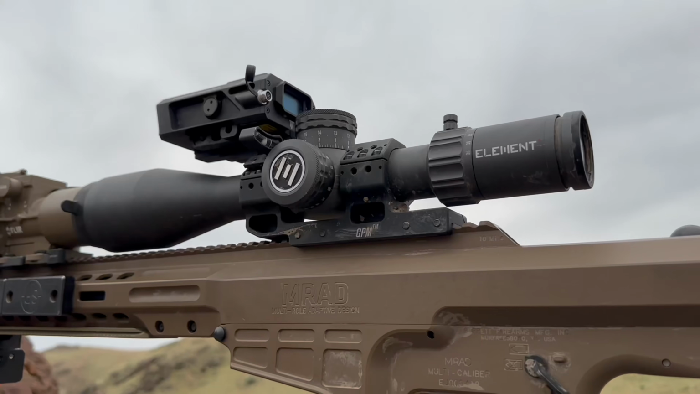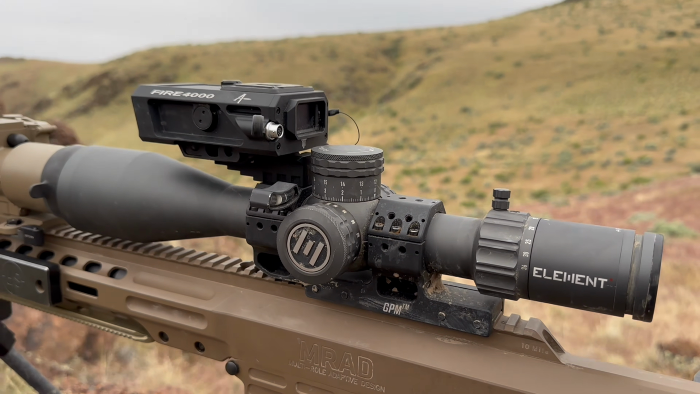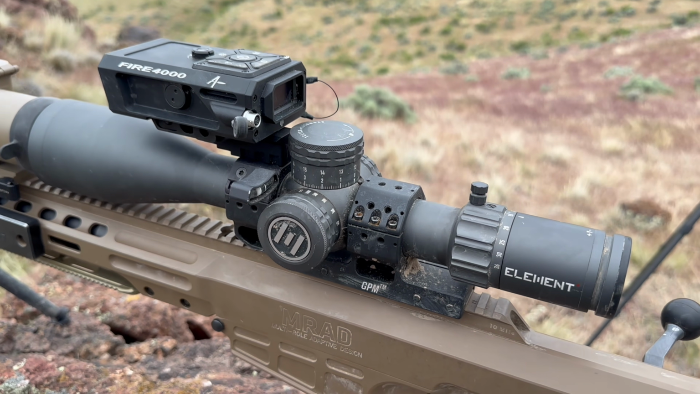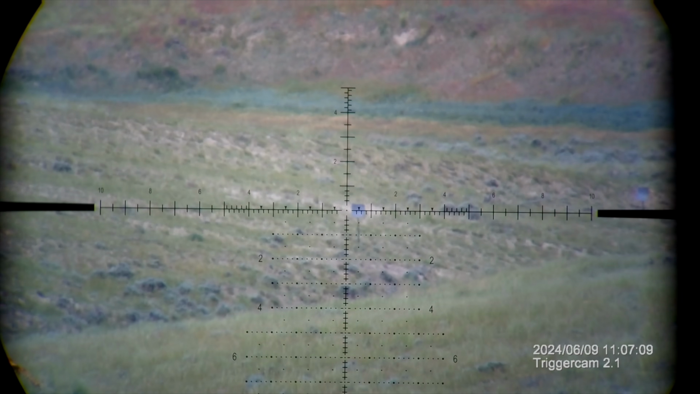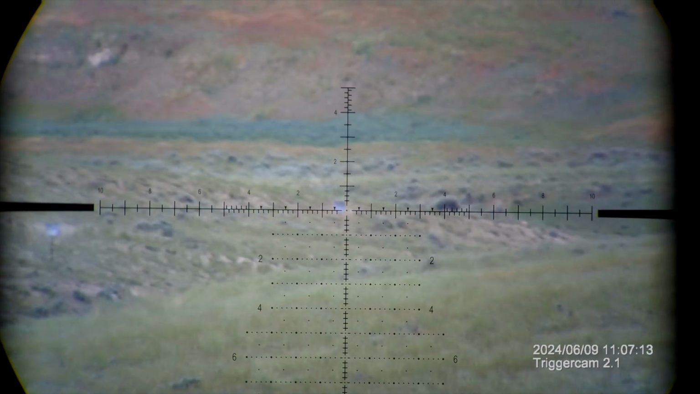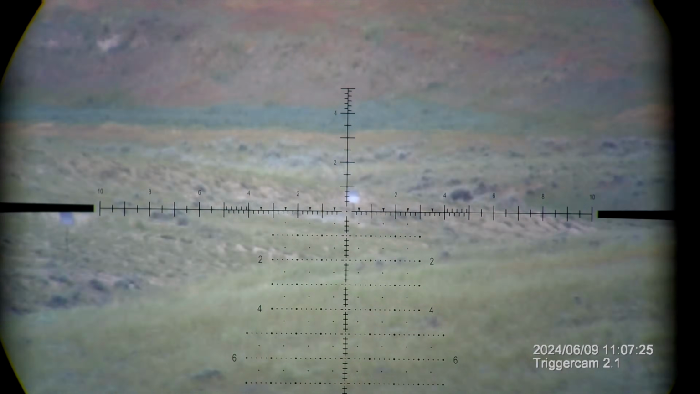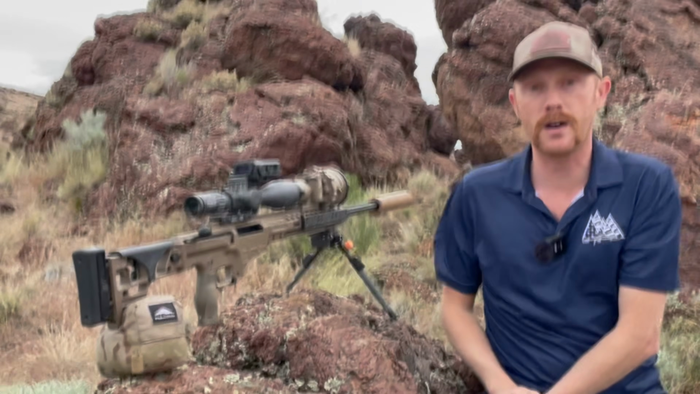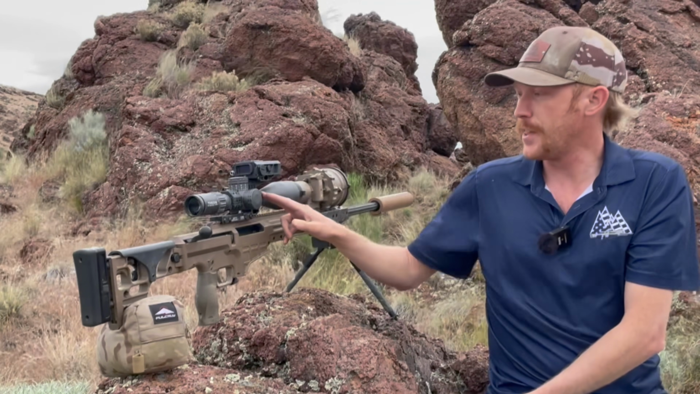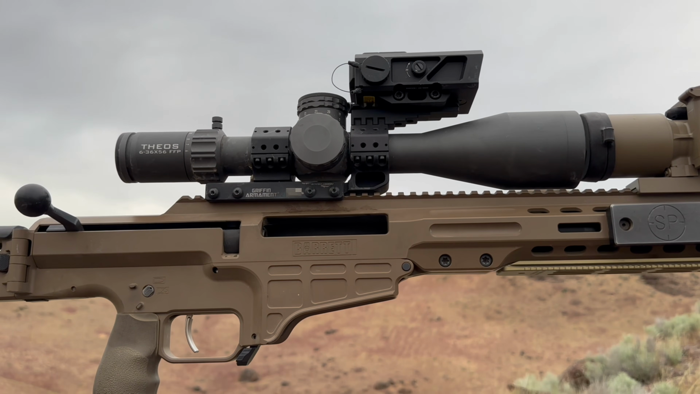Optics up top. Day optic is going to be my Element Phos 6 to 36 mil base scope with a very nice Christmas tree reticle in it. This is the same scope I shot in the Night Force ELR match. I really, really love this scope. It's got clear glass, magnification range is solid, and the size is actually a little bit smaller than some of the other similar magnification scopes on the market so that you can still fit things like a clip-on in front of it.